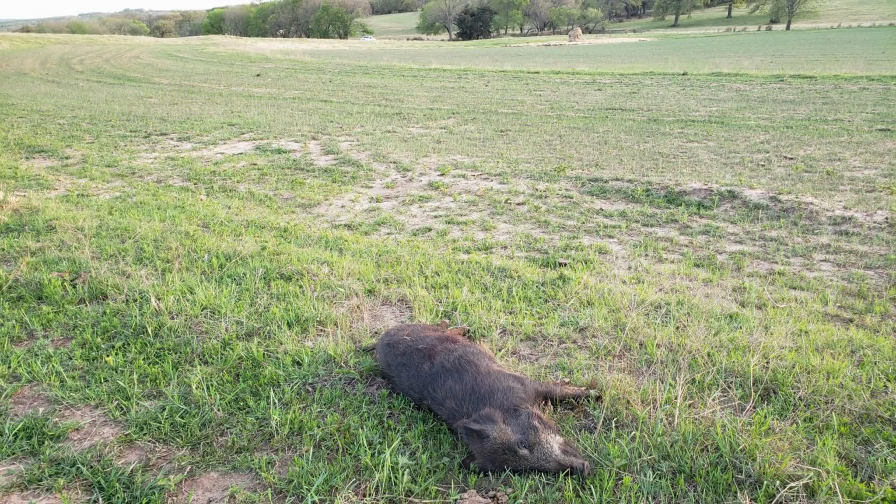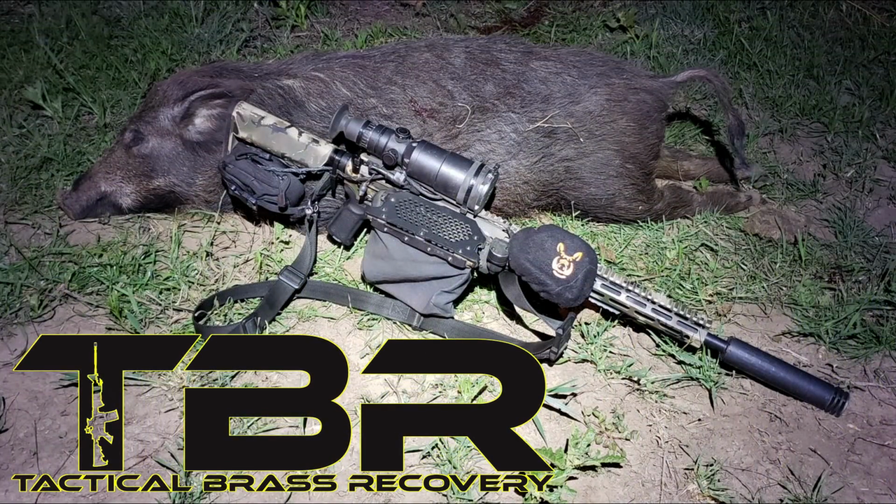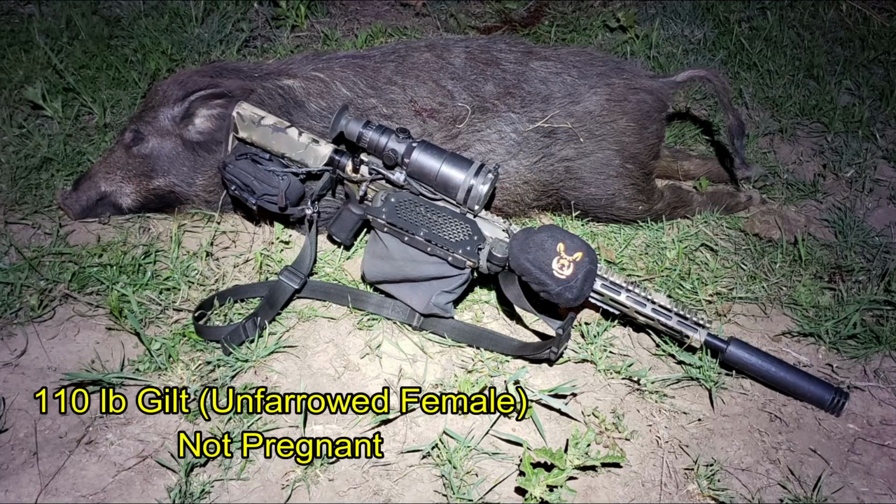Now to give you the reverse perspective of the shooting situation, there's my downed hog. There in the distance is a hay bale that I was shooting from, and the truck from which I originally spotted the hogs. Brass Catcher by Tactical Brass Recovery. The hog came in at 110 pounds and was a gilt, which is an unfarrowed female, meaning that she's a female of reproductive age that hasn't given birth yet. And this one wasn't pregnant. She'd been hit a total of 4 times.